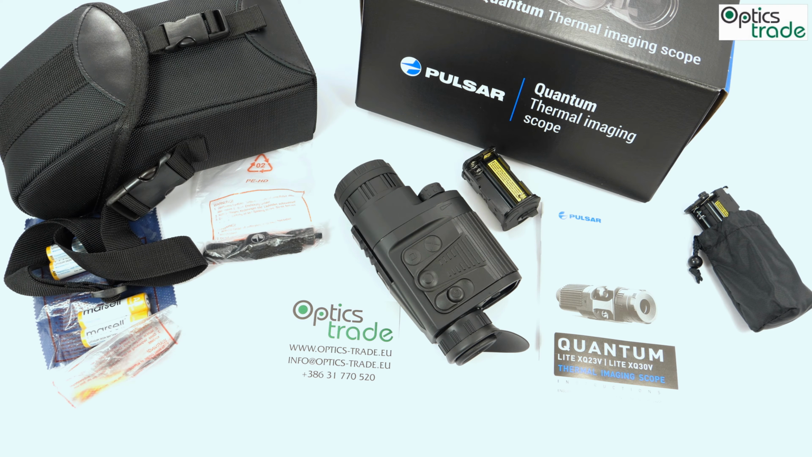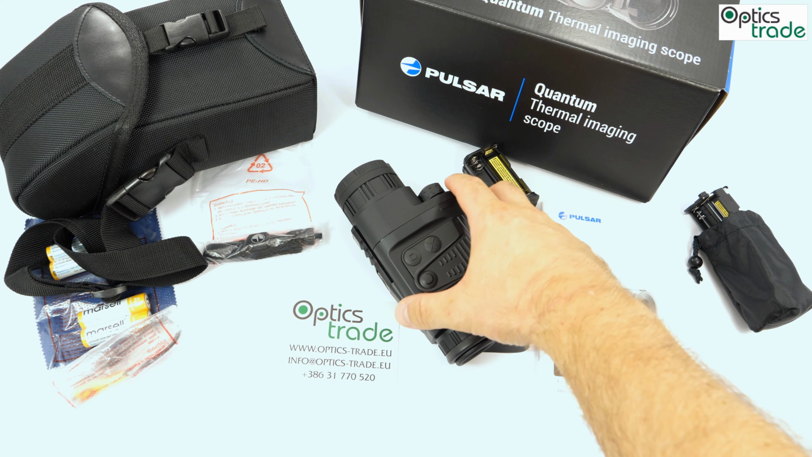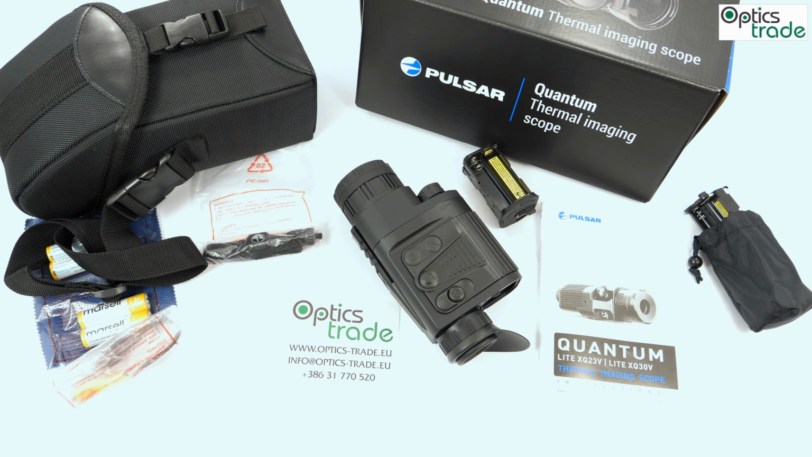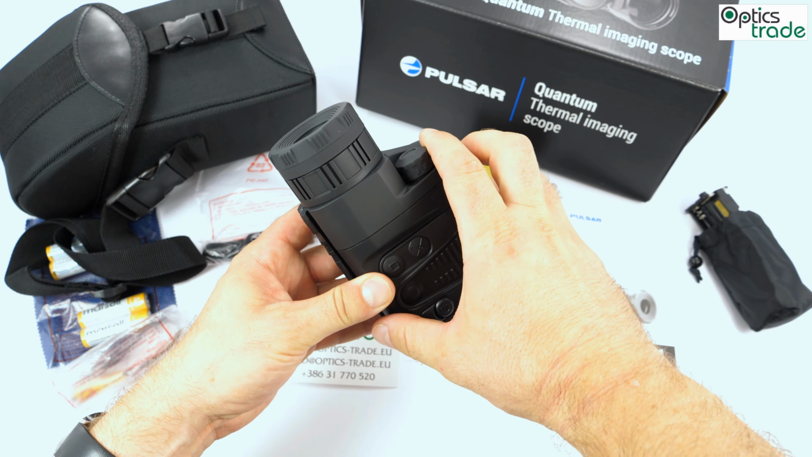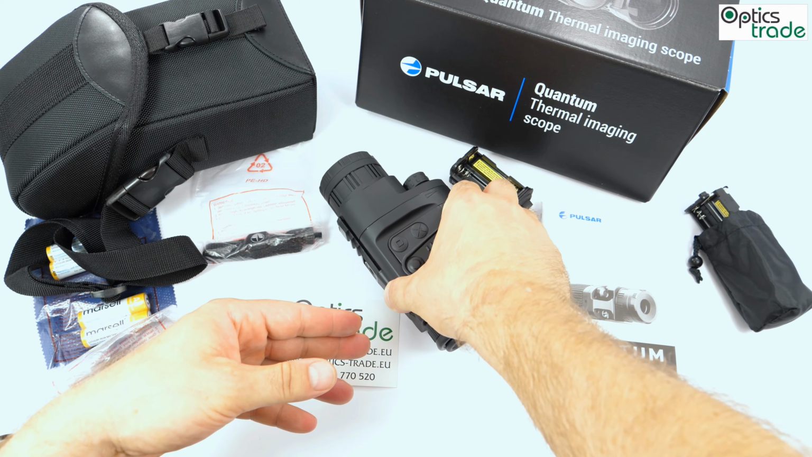Regarding the menu operations, I really love this rotating button. I think this is the best way to operate any menus on any thermal imaging scope. I even think that the new Helions are not as good in this regard as the old Quantums. This button, which you rotate and then with a click you choose the options, is just perfect.